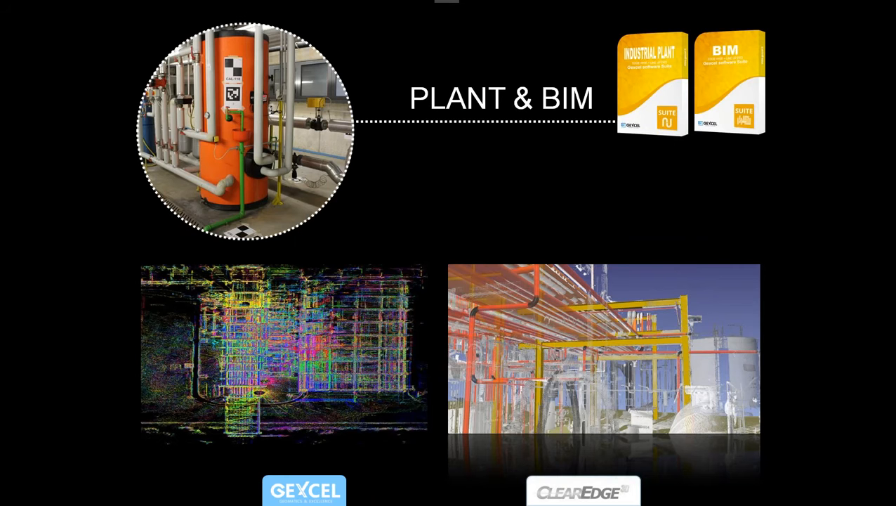After this alignment part, you can directly enter into ClearEdge, and as you probably already know, you can then process your data for your plant and BIM application.